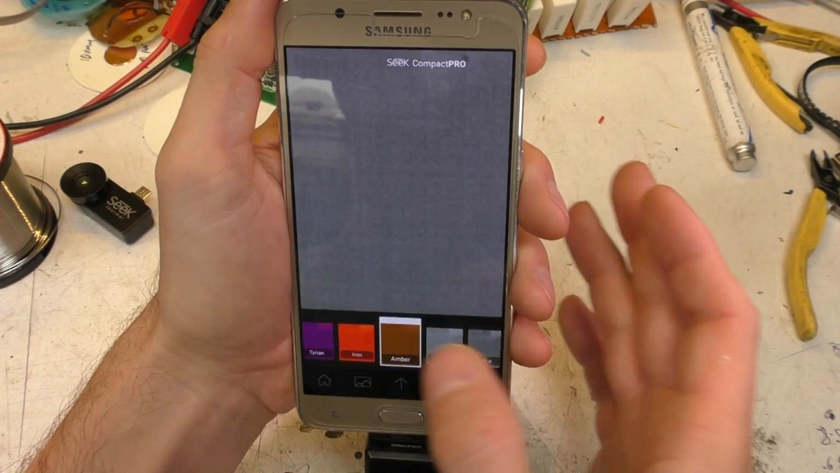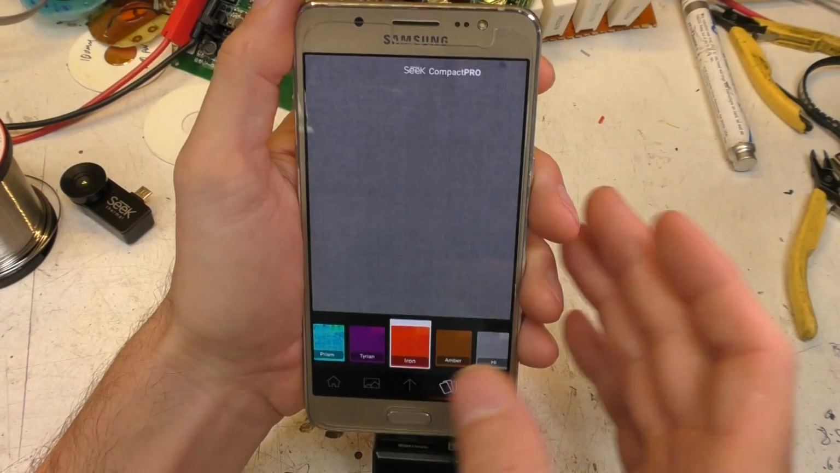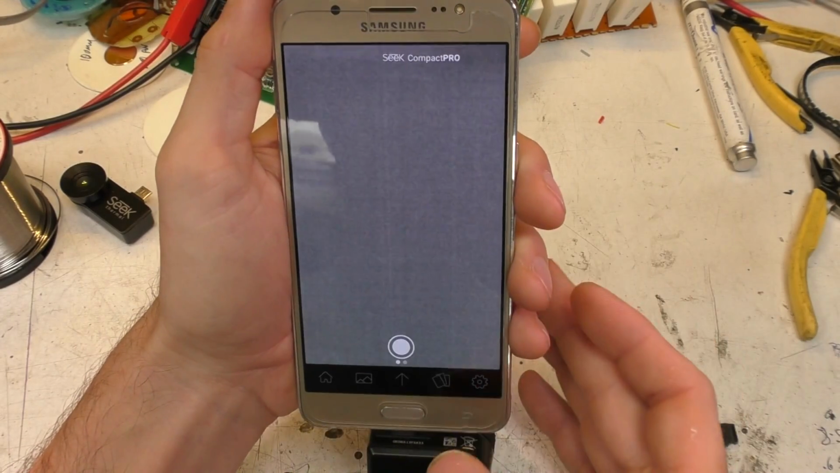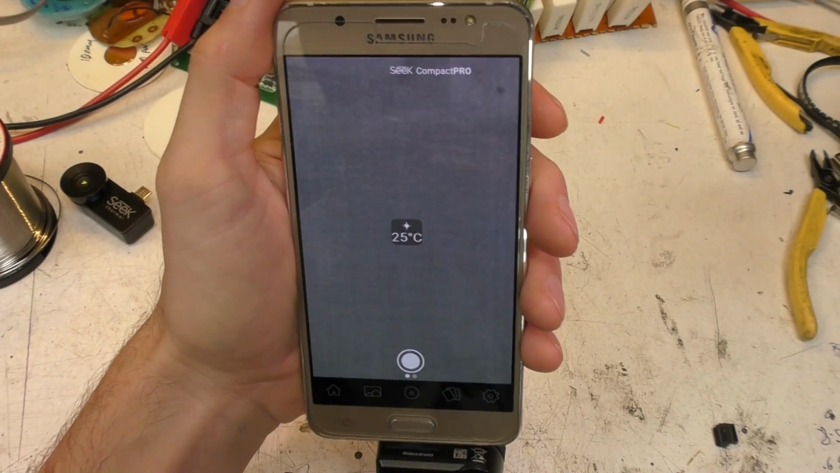So again, okay, it's fair enough to say this mode colours it above or below a certain temperature, which is fine. But if it's doing that, it shouldn't let you try and fail to select a palette. It's just stupid. Okay, we'll ignore how terrible this user interface is for the moment and actually look at the